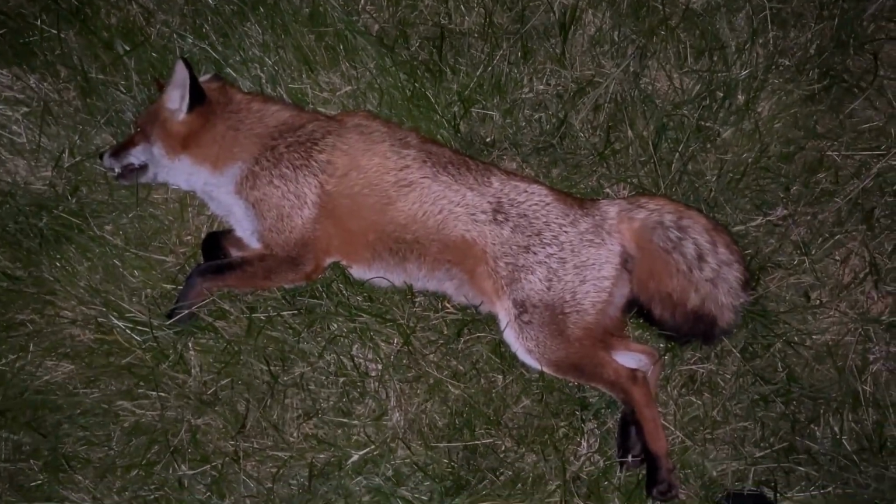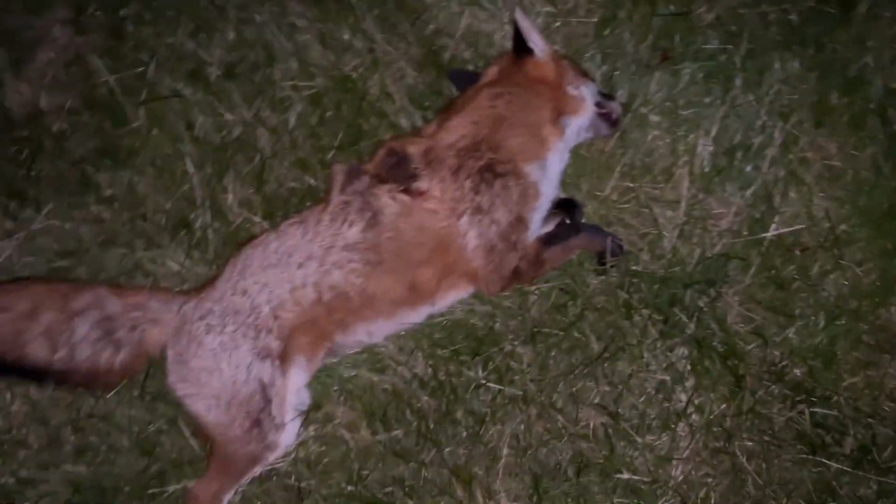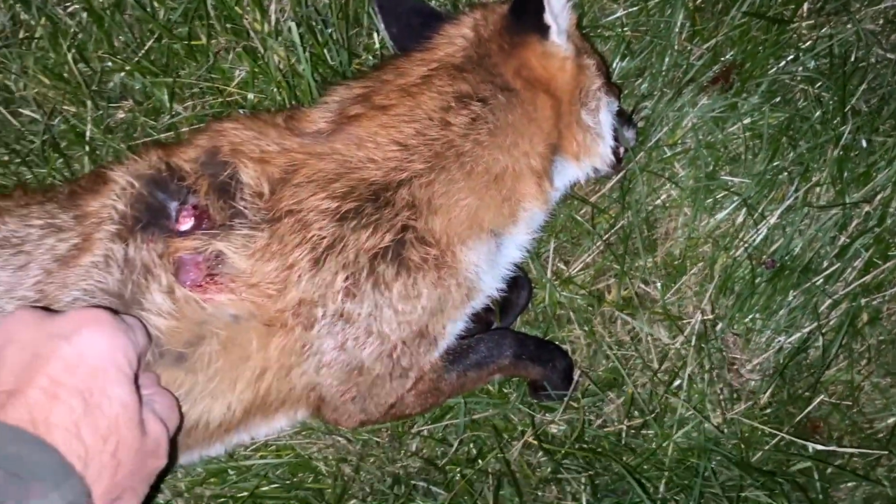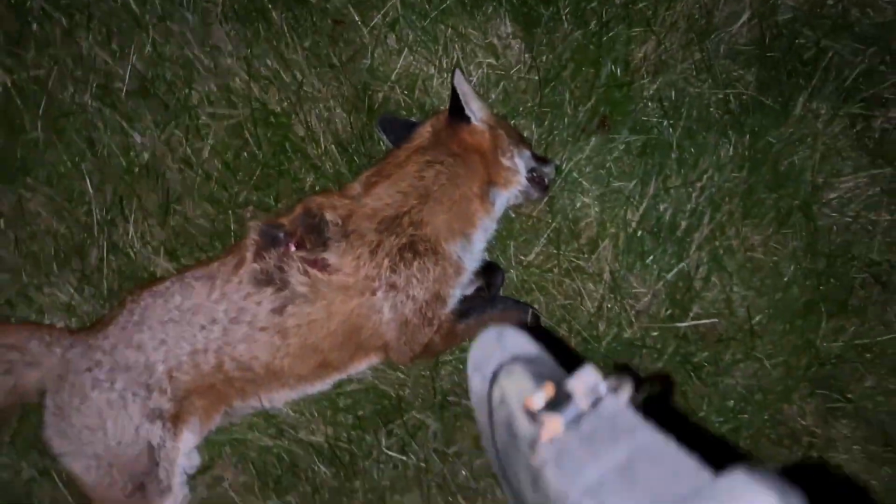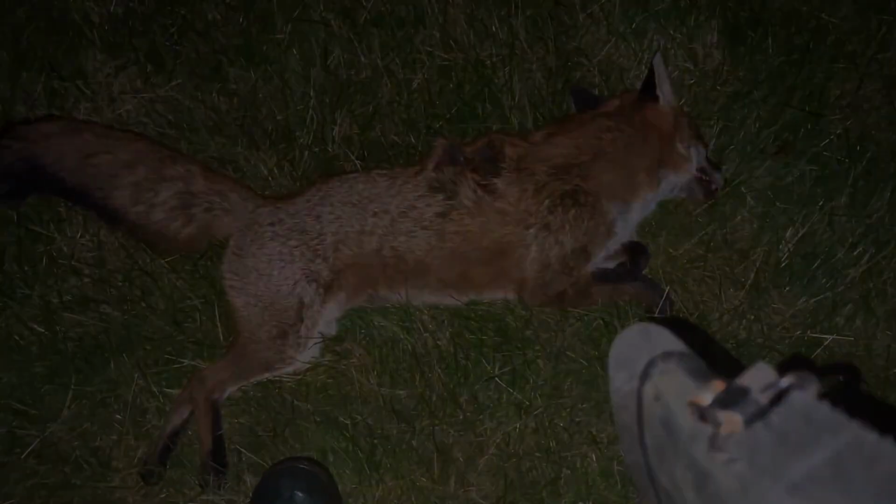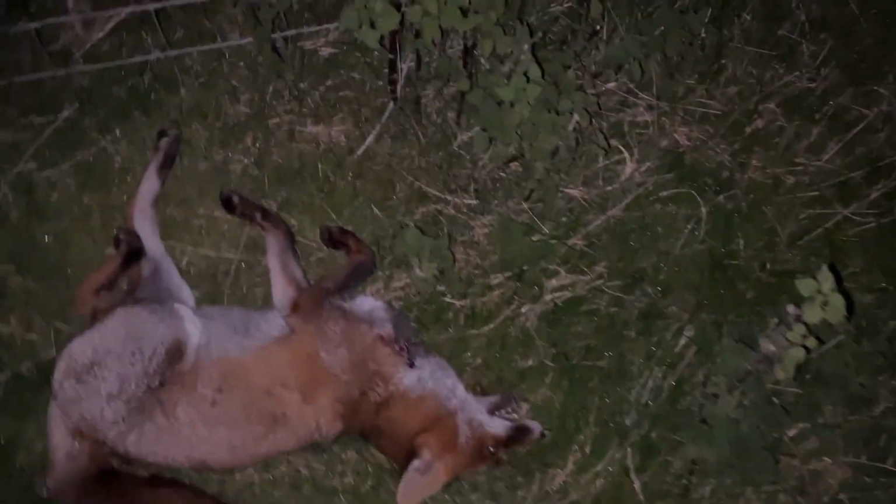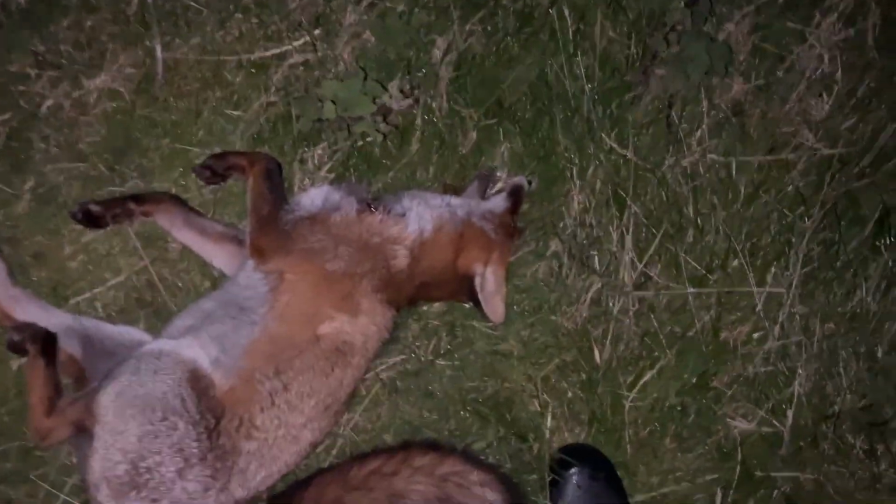That's a lump of a fox. A beautiful coat. Yeah, I thought I did just hit that a little bit high. I did. And this one over here, this is the first one. Dead, straight in the chest there. The dog fox, that one.